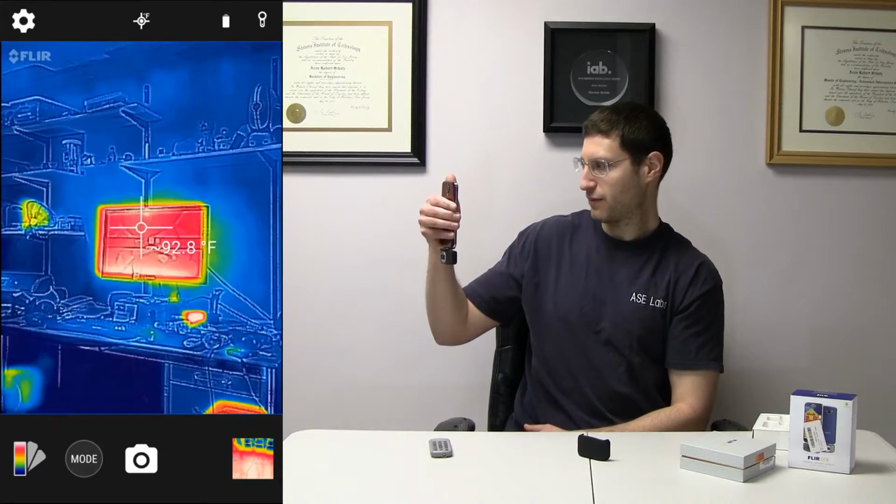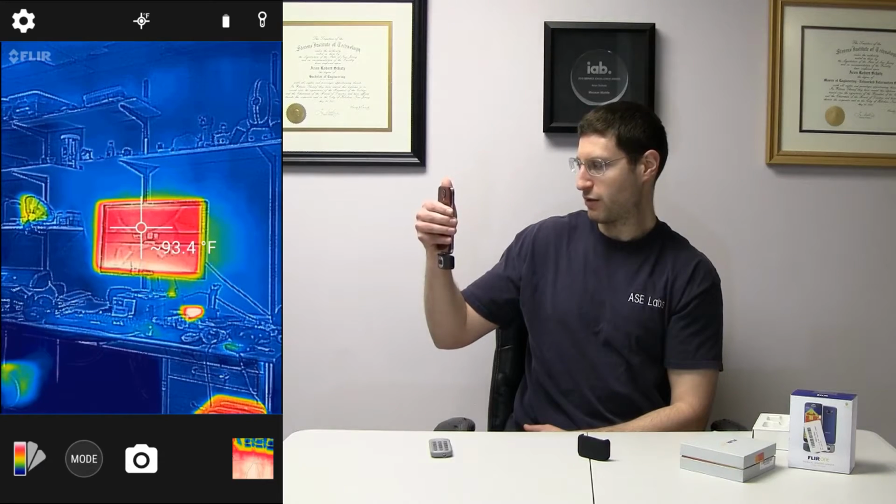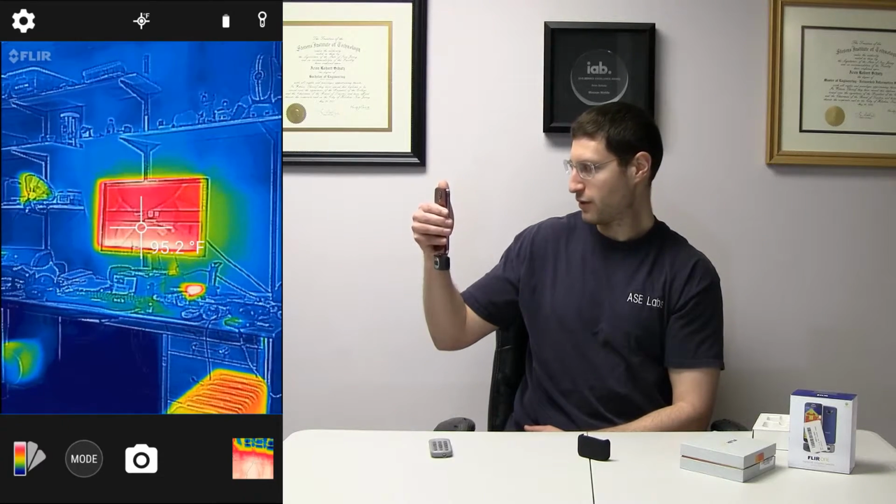Now let me show you just around here. And you can see that that's a hot spot right there. That's actually a router. Look at that. It's over 100 degrees on that router. That's the monitor that I'm using. Not too warm, 93 degrees. And there's another calibration. The computer that I got running right here, it's not that hot. I turned this off so it's slowly cooling down, but you can see that it's still warm.